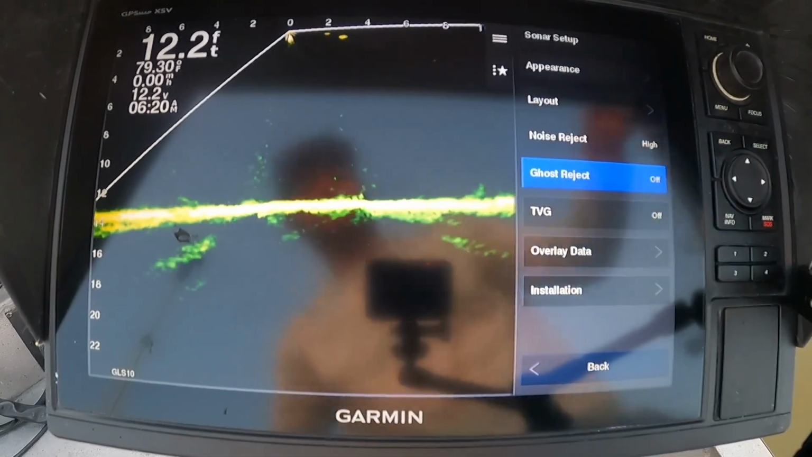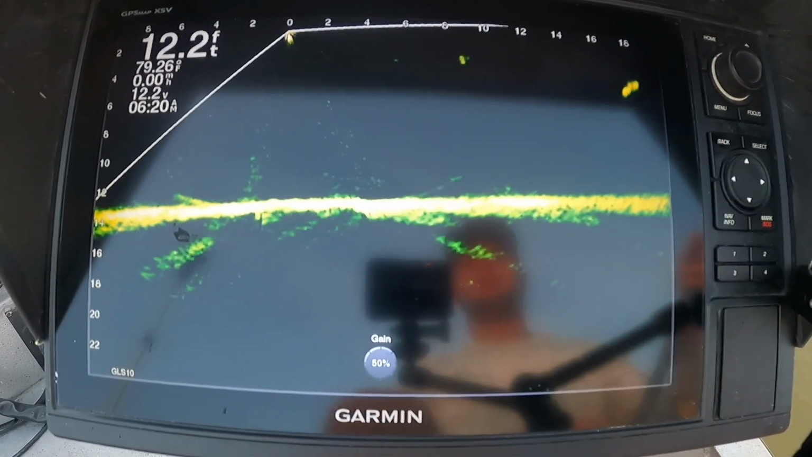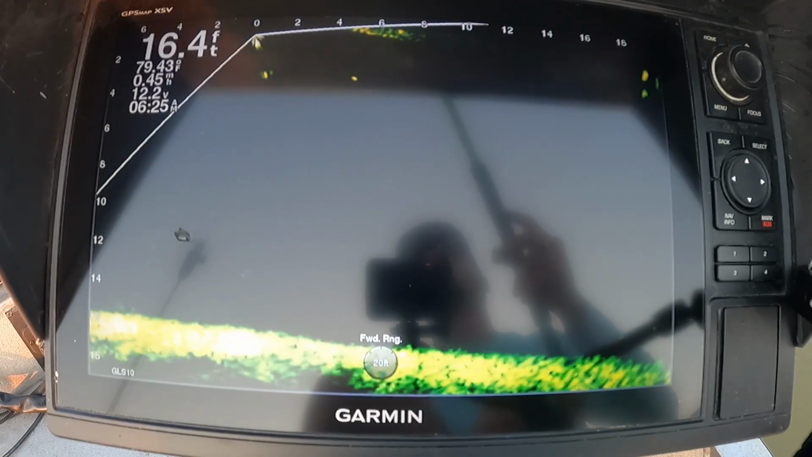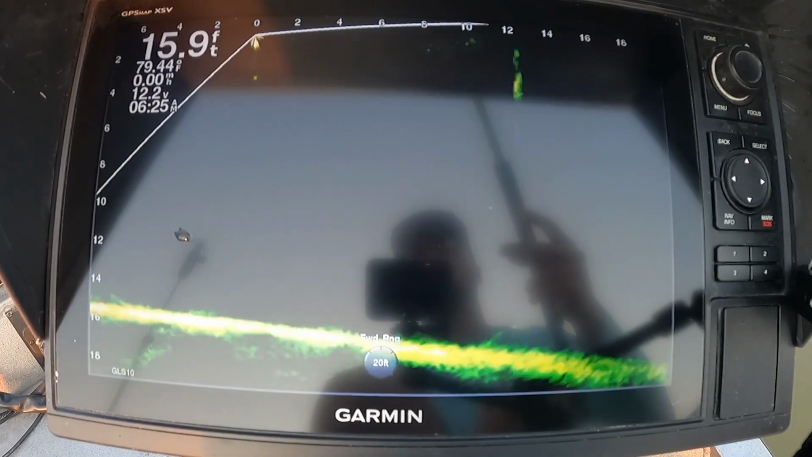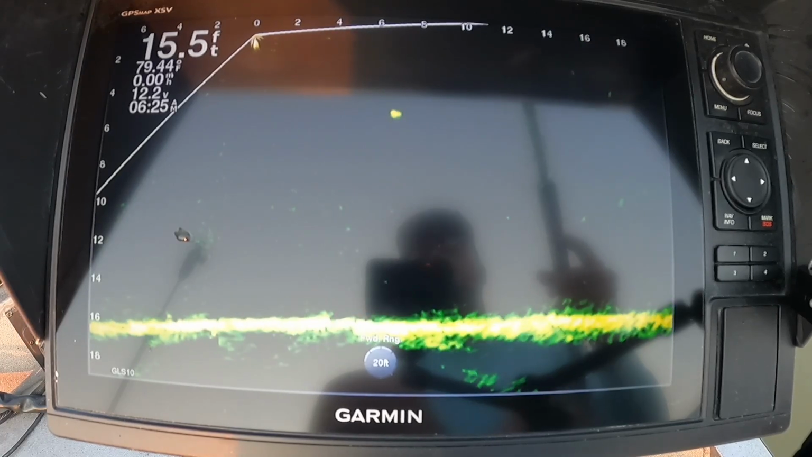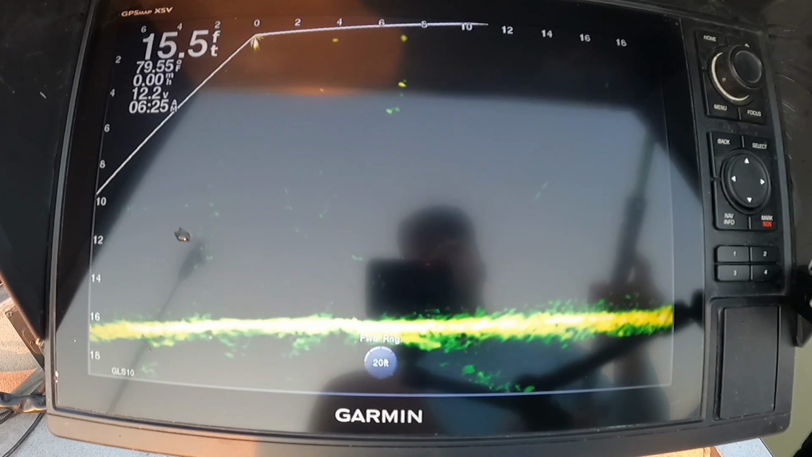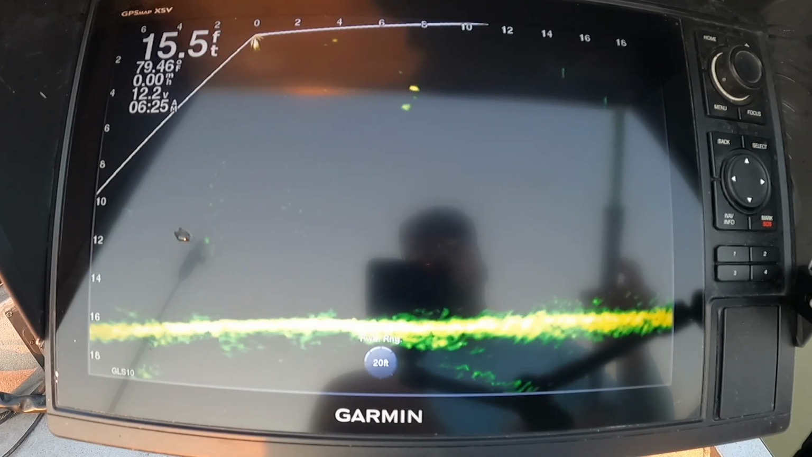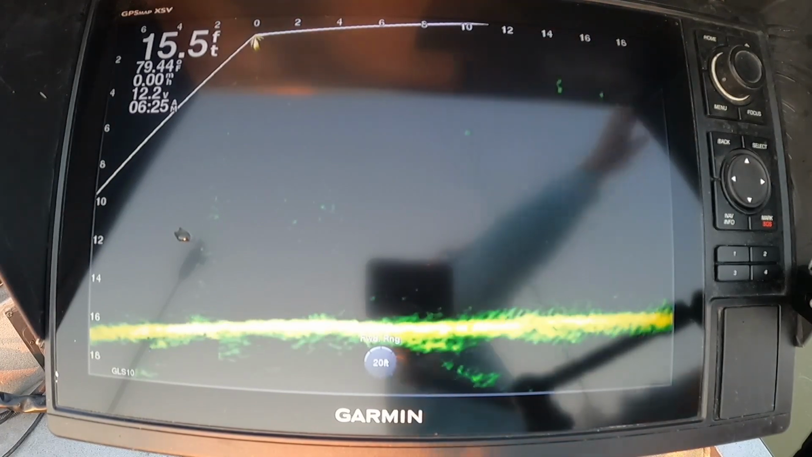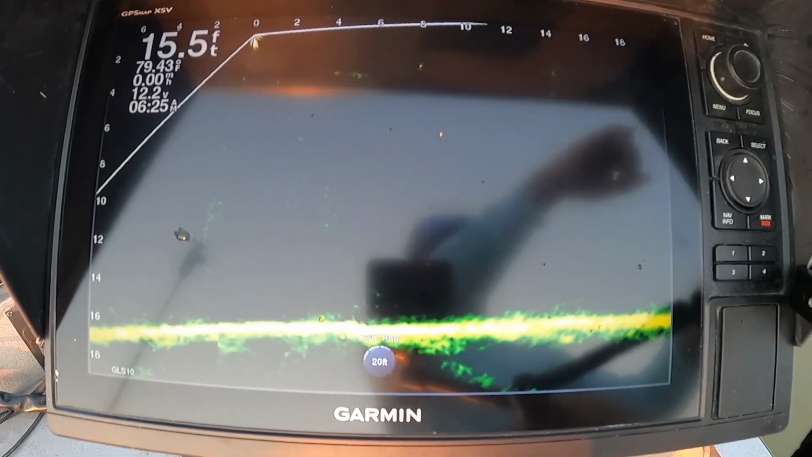Sitting here messing with my settings and ended up catching a fish. There you go. Small, but good LiveScope footage.